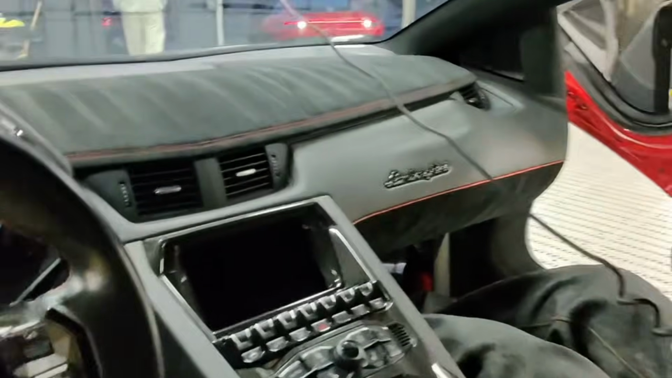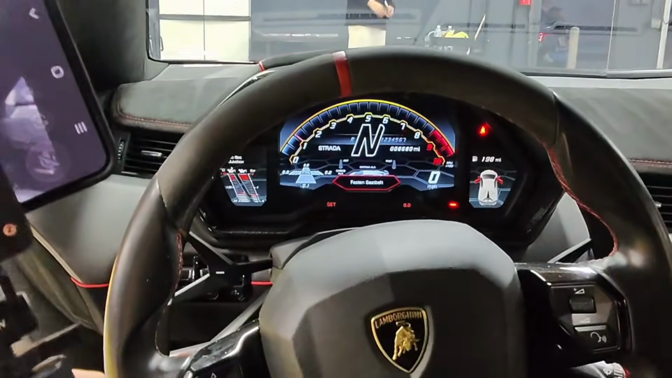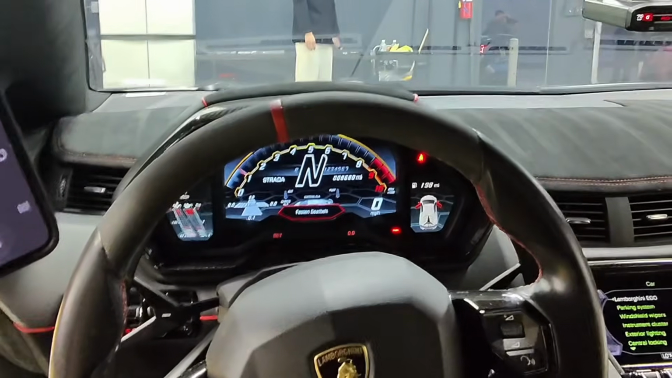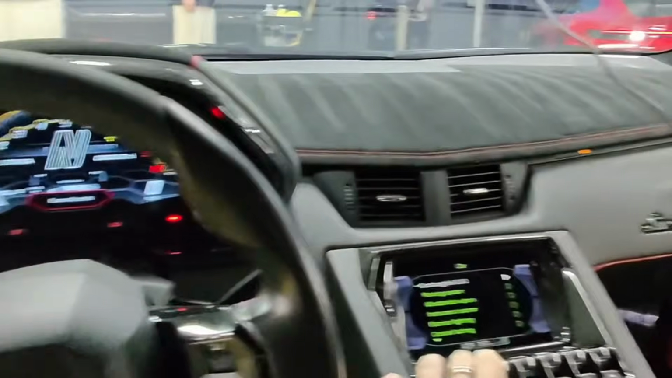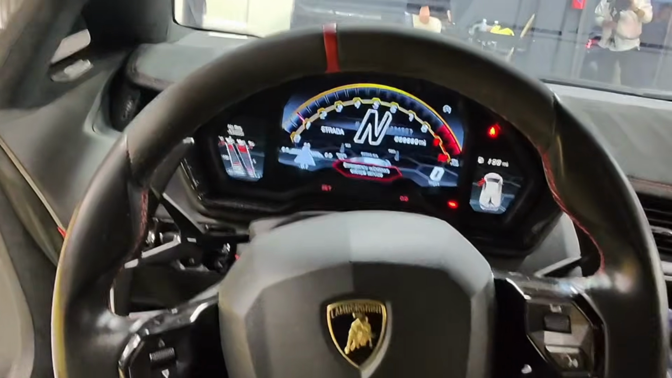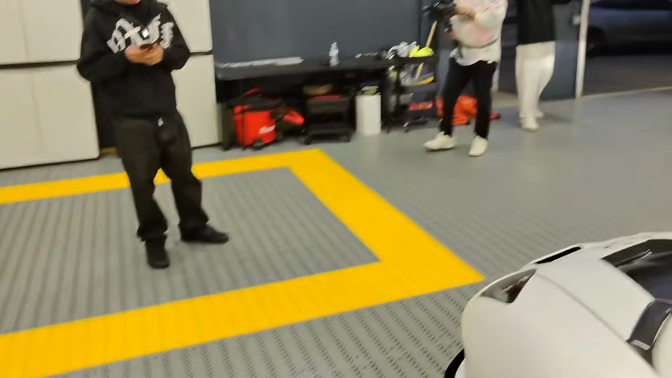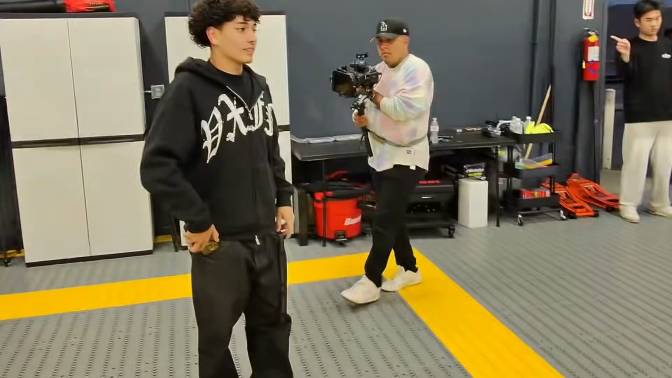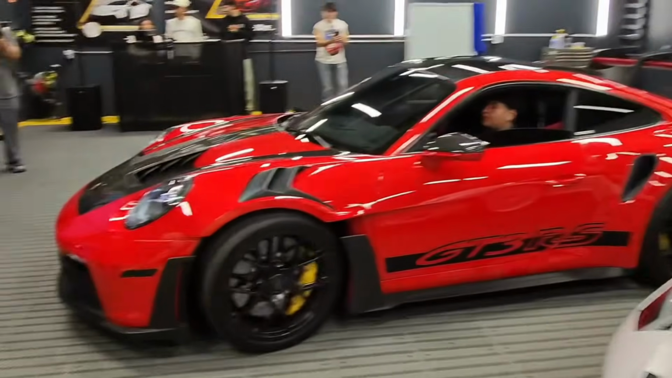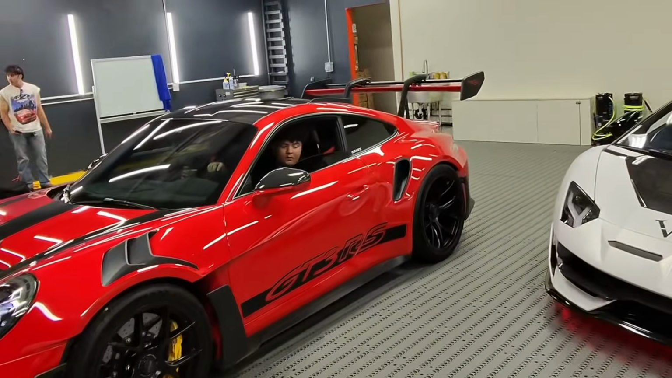So you gotta lower it. He's a damn good driver for 16. You know what I mean?